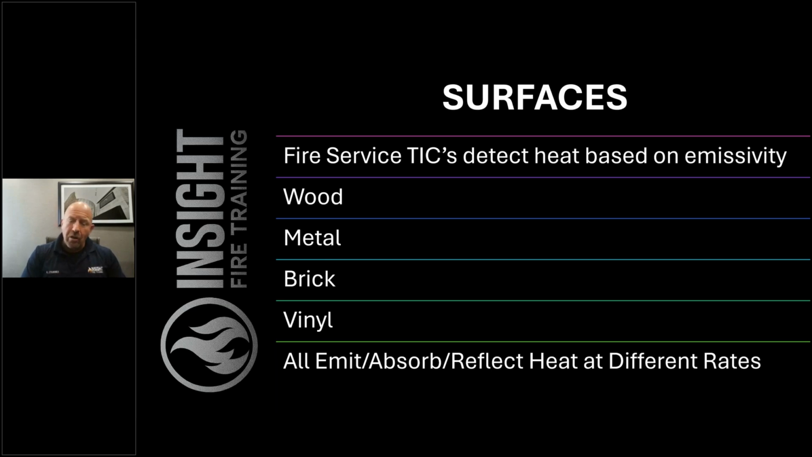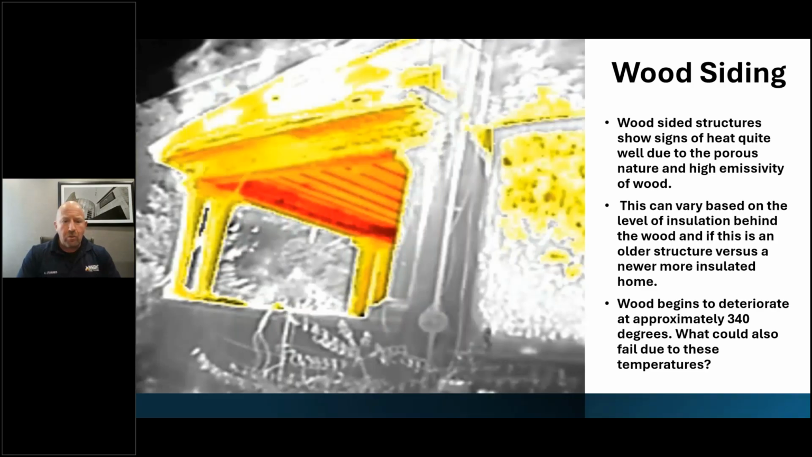So if you're looking at something that has a very, very low R value on a surface, it will show heat sooner for you to do your size up and indicate a problem within the structure. Let's look at wood. This is a great picture from Chief John Lightly. Wood actually shows heat quite well because wood is porous in nature. Plus, wood is harvested when trees are young now, versus older homes, tighter grains, they harvested from older trees.